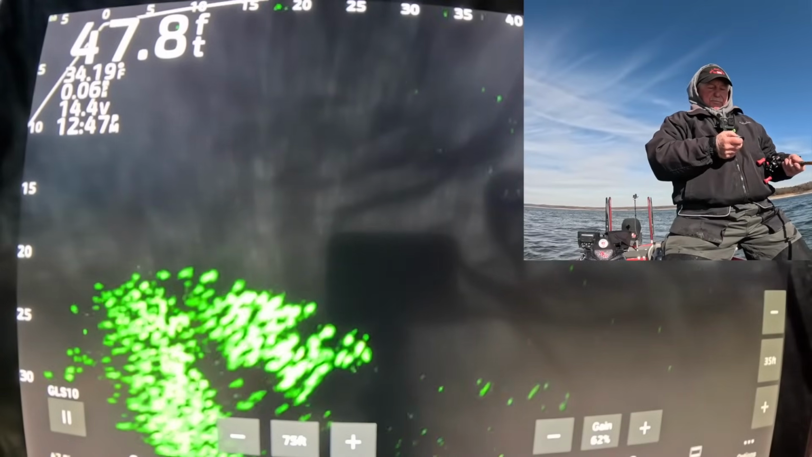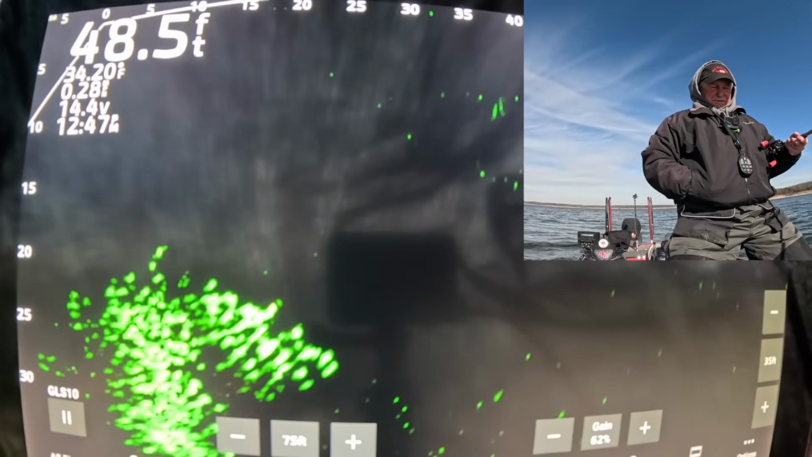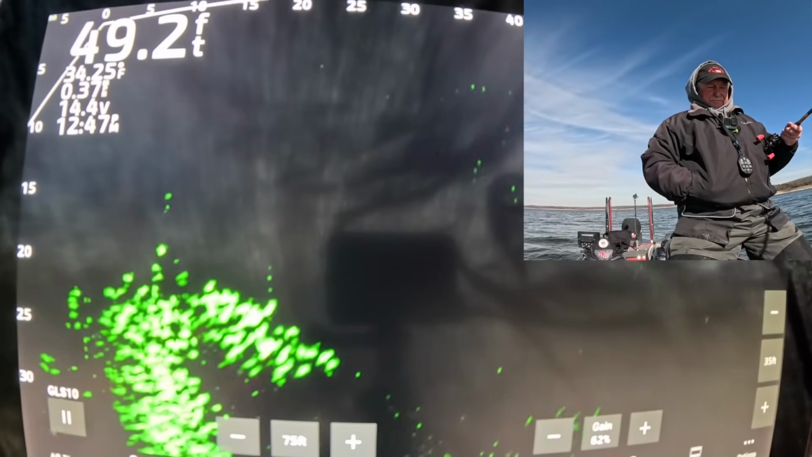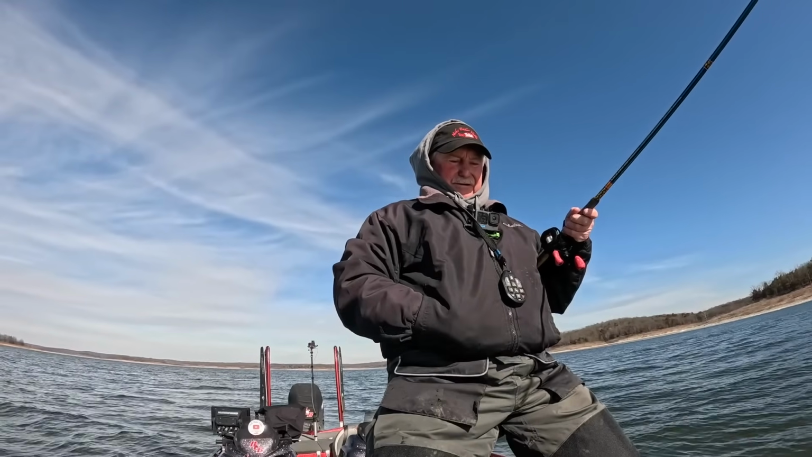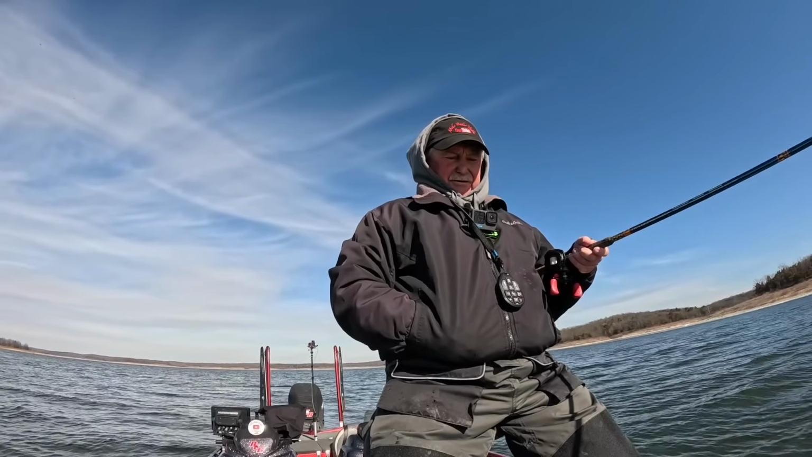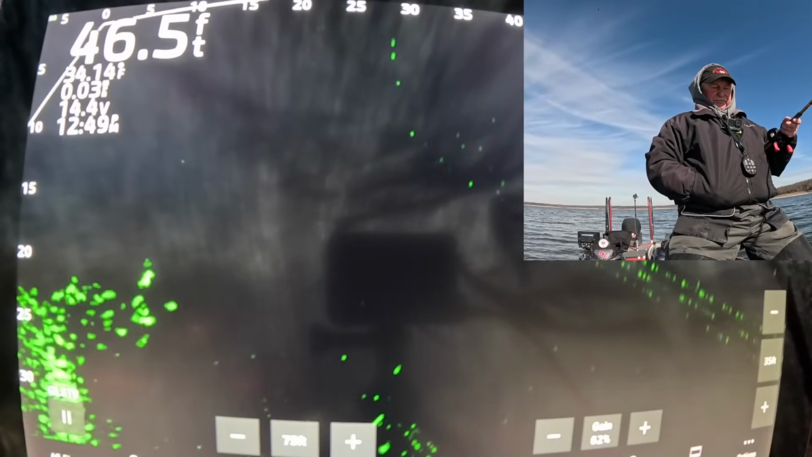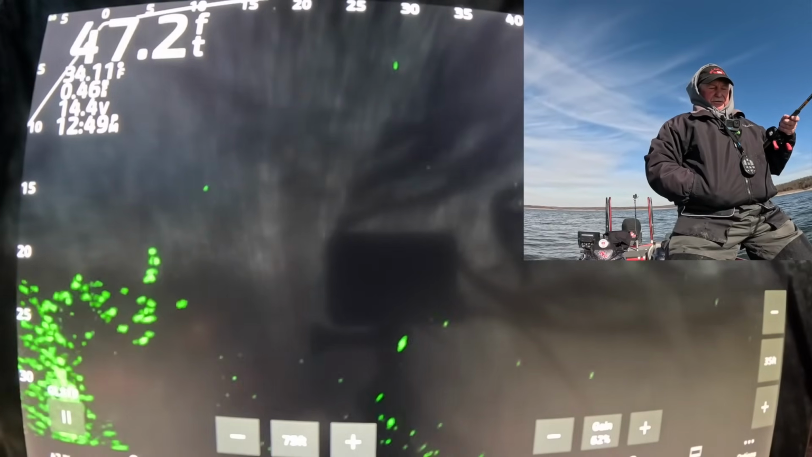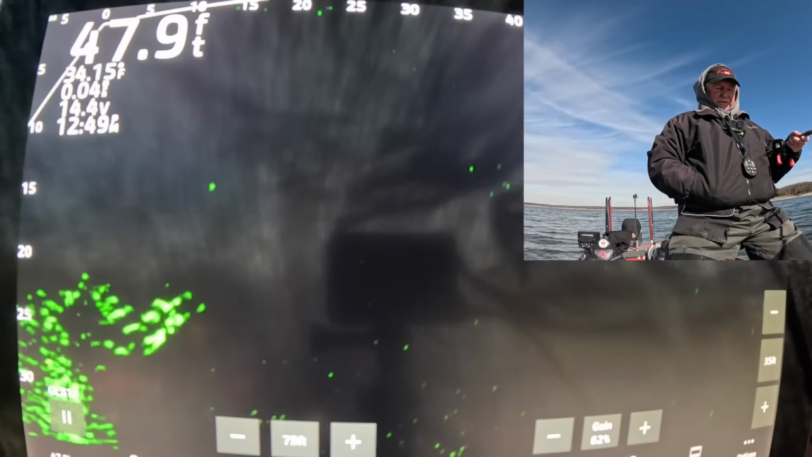Let's go forward one jog. Come on, he's following it up. Well, they're not just killing the one pole, that's for sure. I think a lot of those fish are small. But you get a good one, he'll bite it, it seems like.